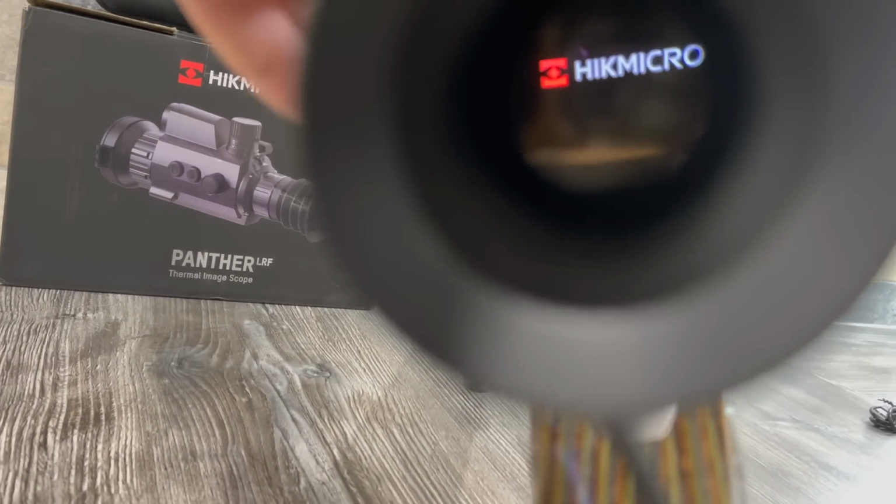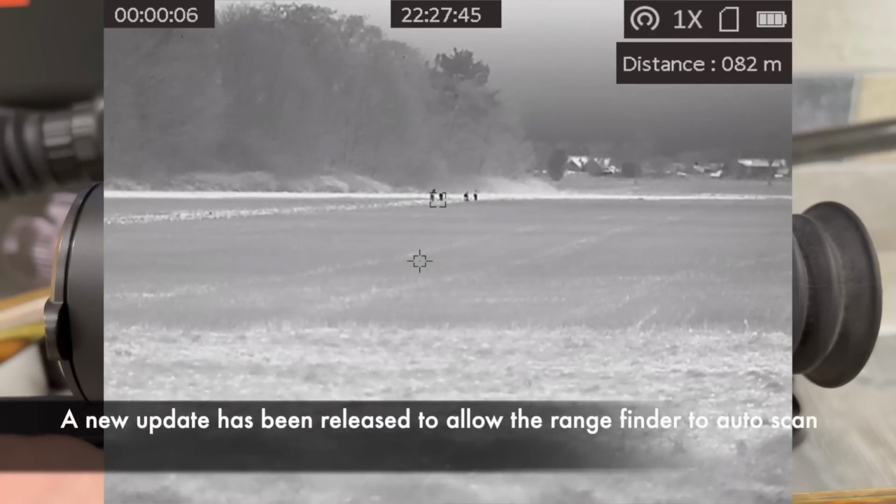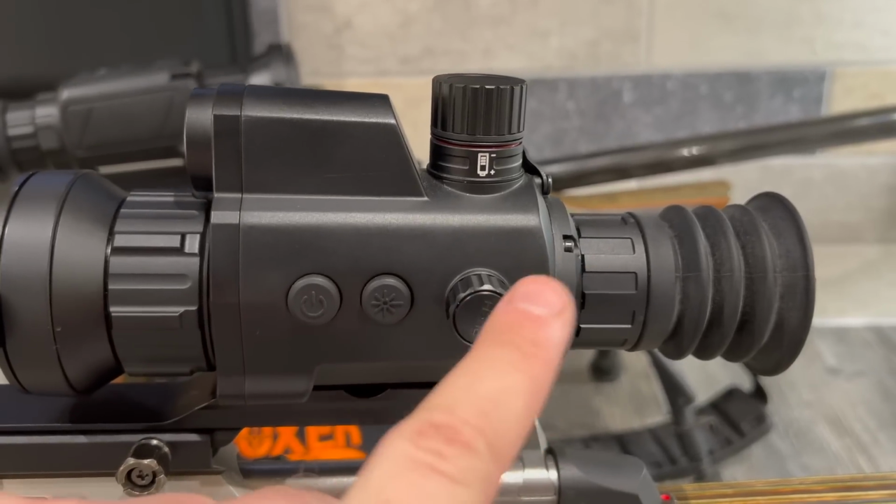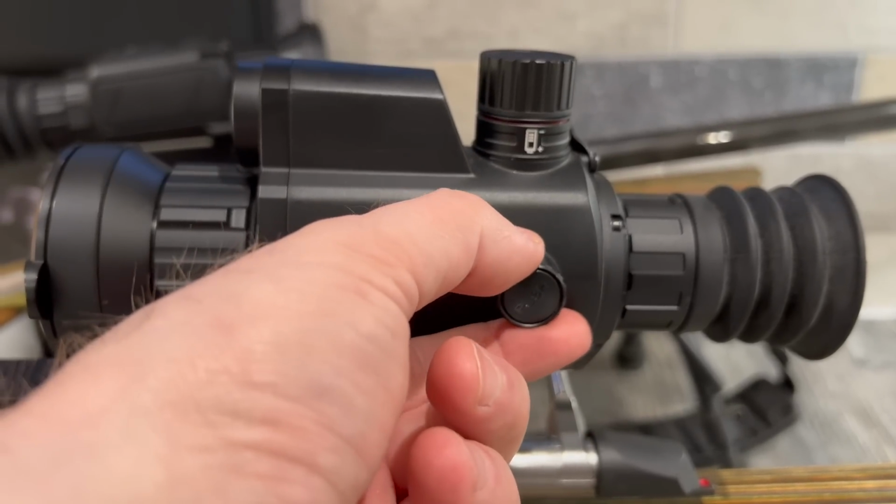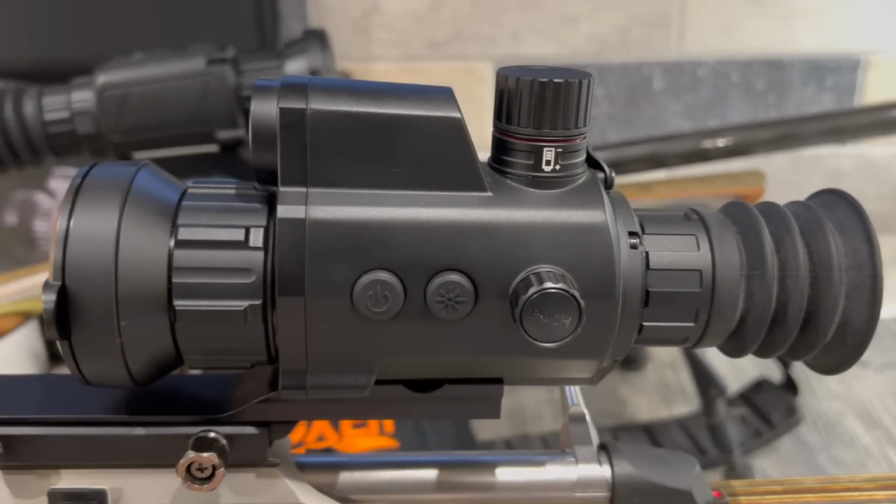When the unit's on, you can dab it once and it will go into standby mode, dab it again and it soon wakes up. This here is to activate the laser rangefinder, or ping the laser rangefinder. And then you've got the menu button here, so a long press will activate the menu, and then you can scroll through the various options using these buttons here, press it to enter, and a long press to exit the menu.